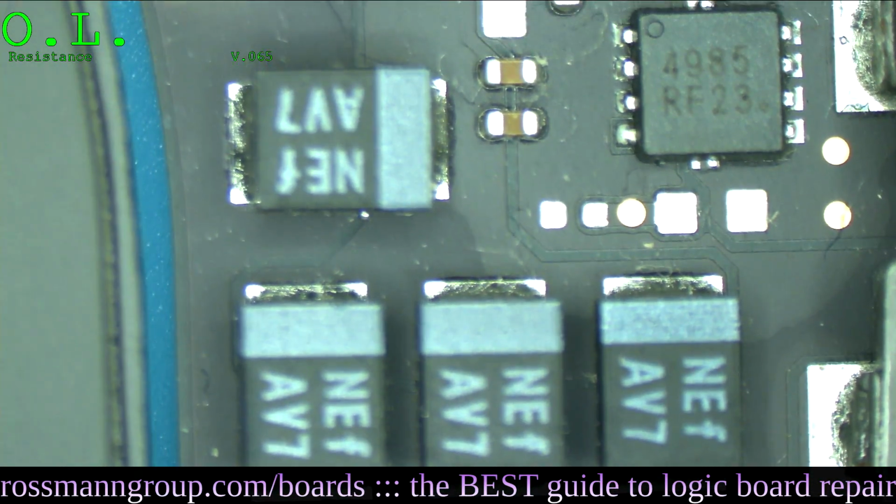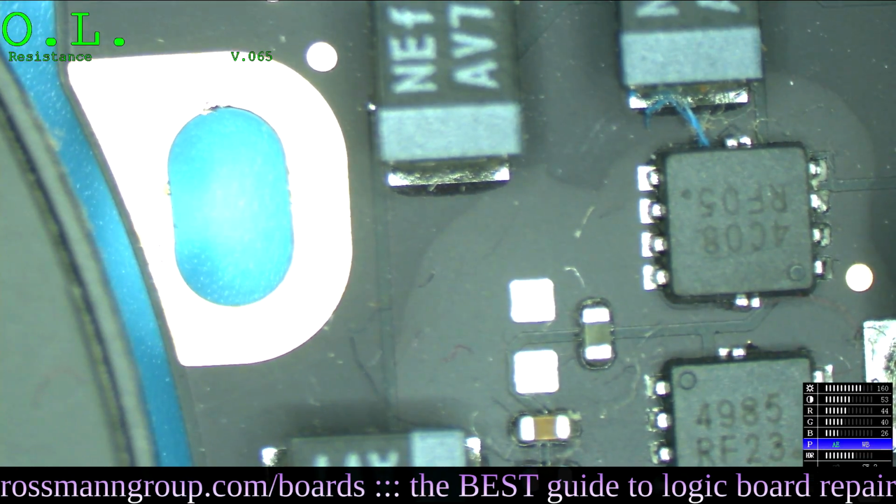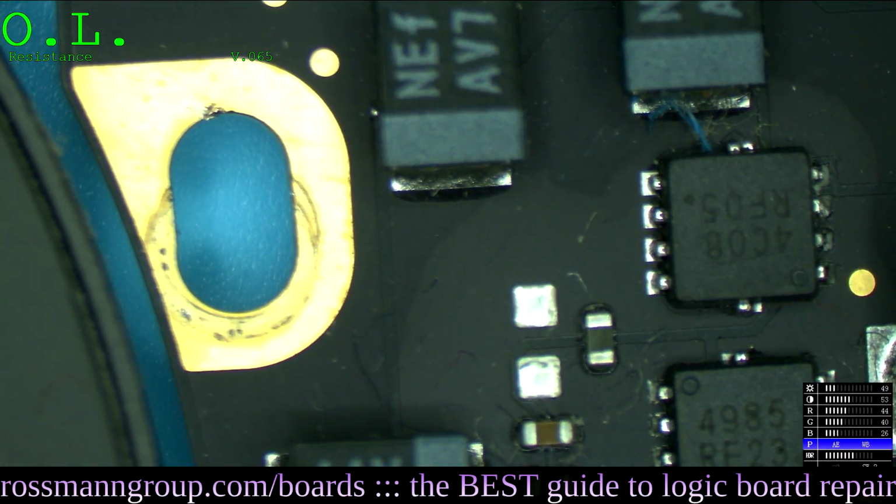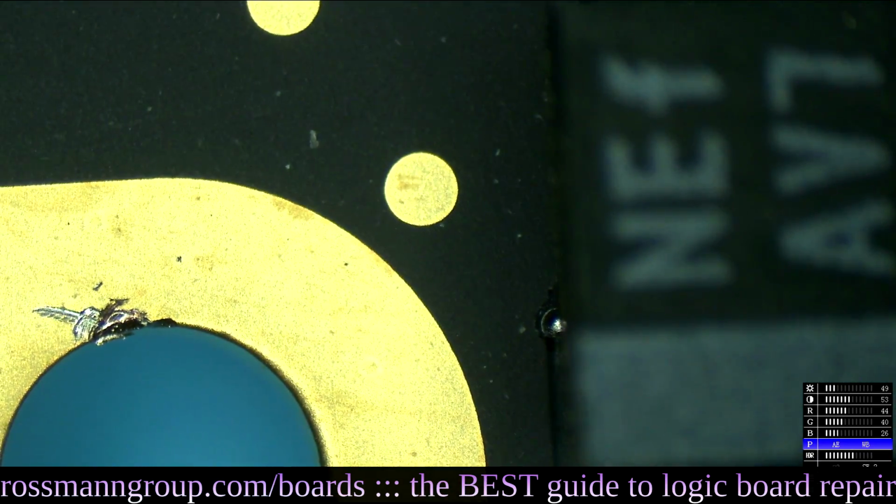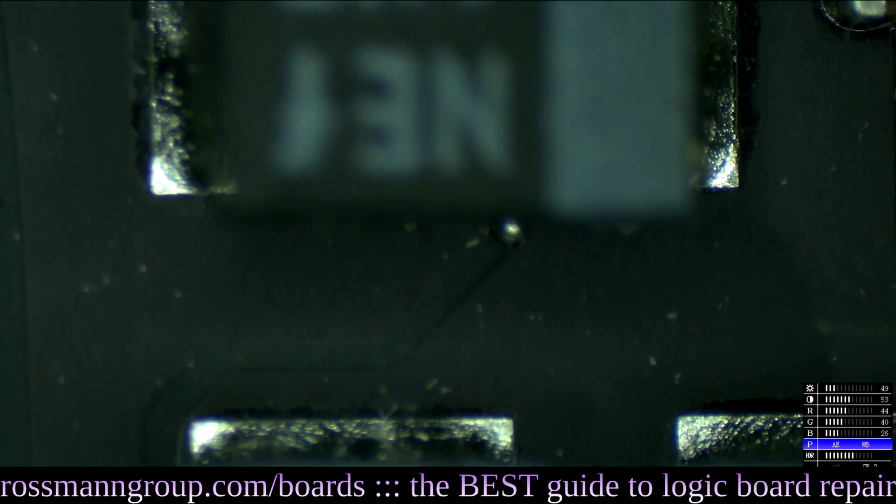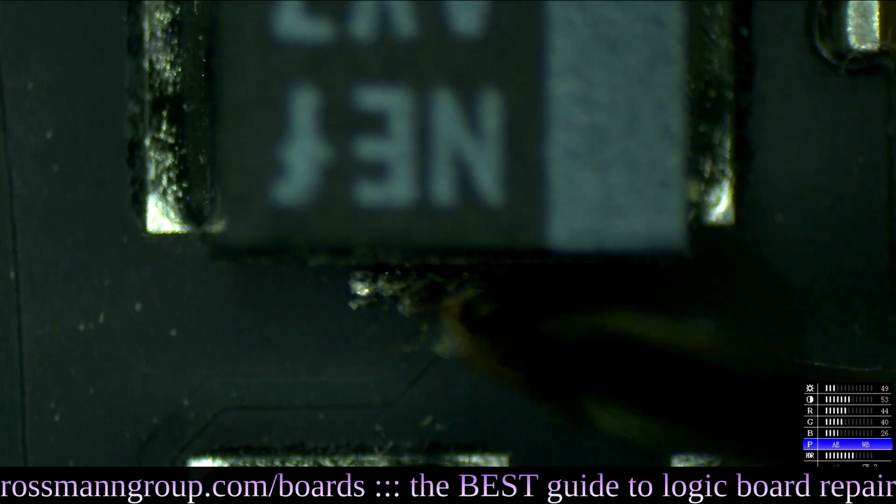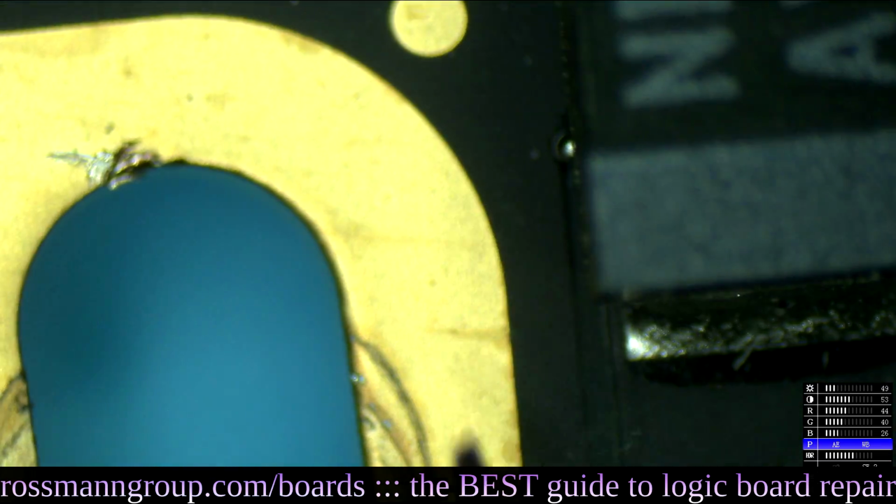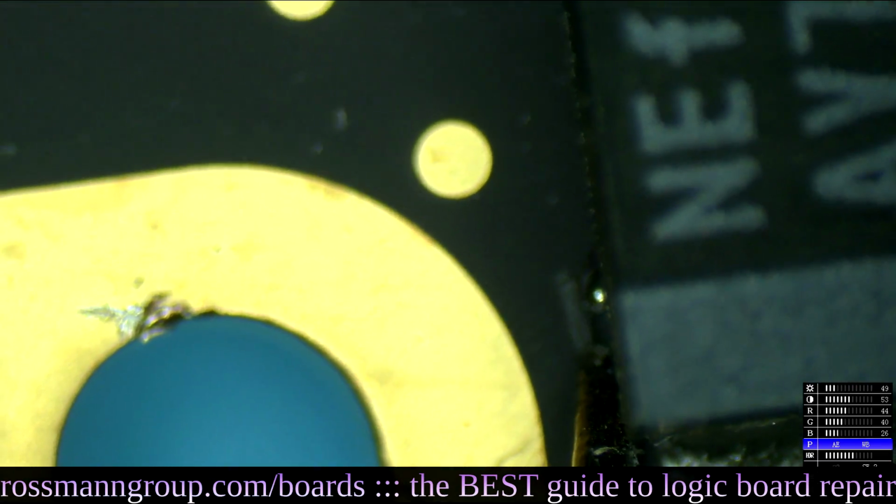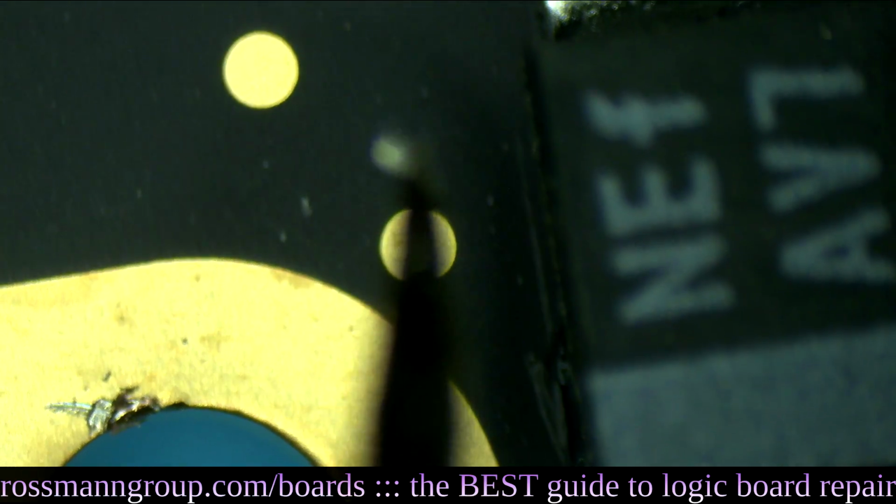And as you can see, there are capacitors here that have little solder balls next to them. That's just typical great Apple manufacturing quality. So, look at that. That cap has a solder ball next to it. This cap also has a solder ball next to it. And as Paul has noticed in some of these boards, many of them have little solder balls just running around. Even if one cap was bad, that wouldn't explain why numerous of them have solder balls running around. But go Apple. Great quality control.